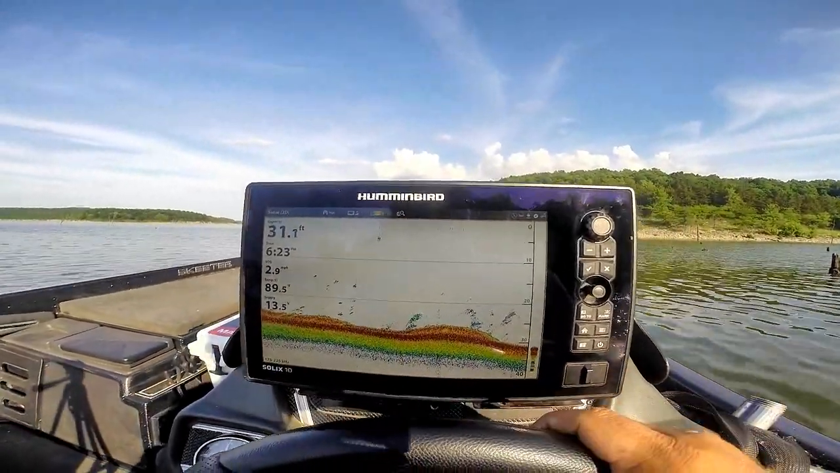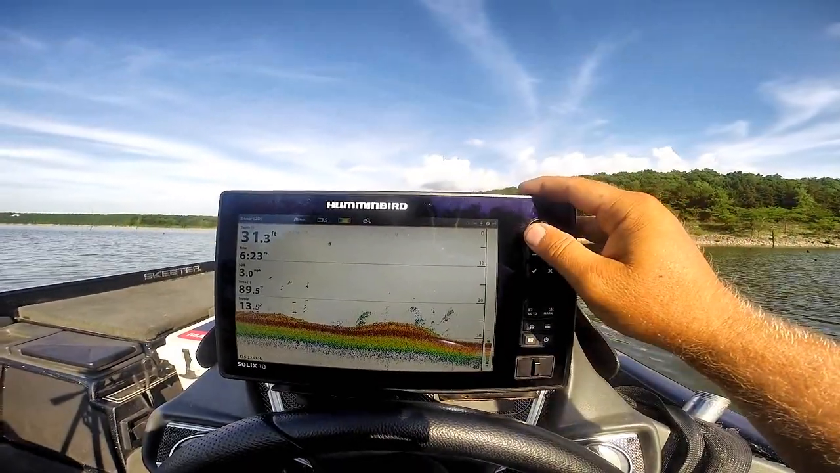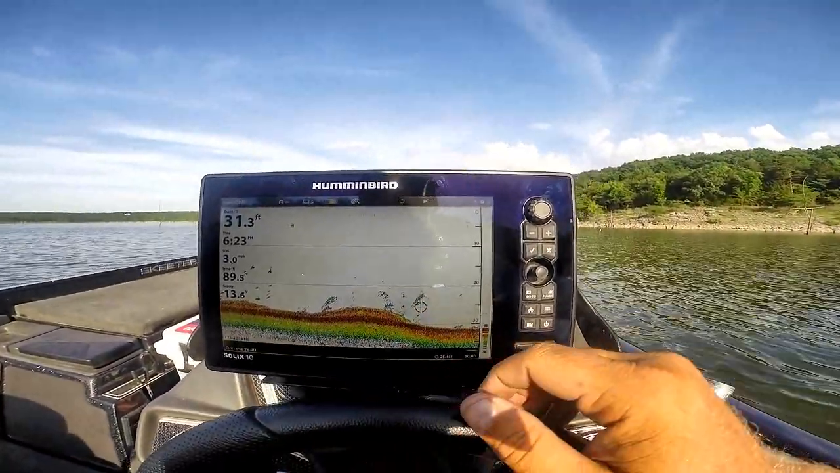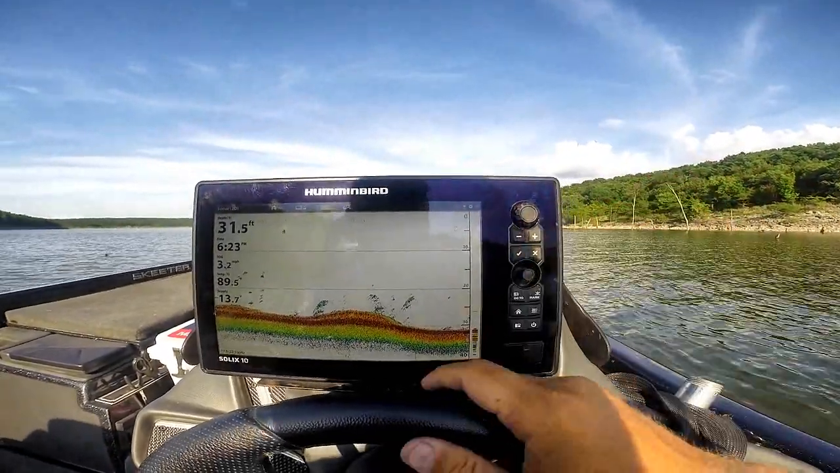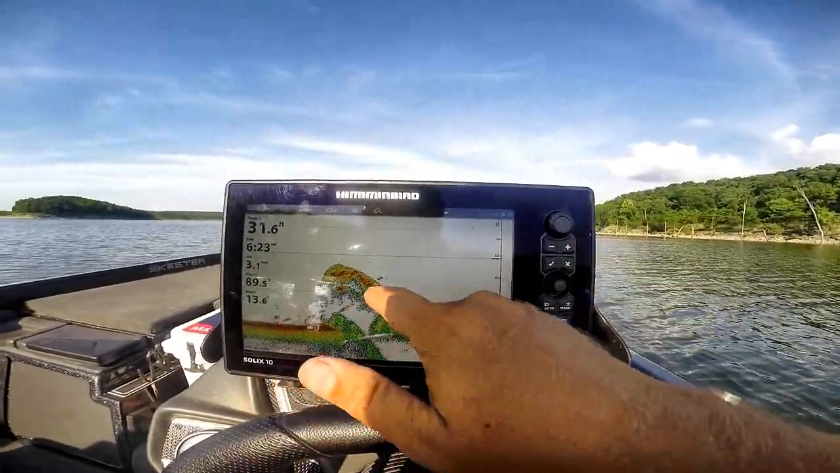Humminbird 2D chirp sonar is included in the bundle. And there's your sensitivity, started at 10. There's some fish down there. You can zoom in, zoom out. You can stop the screen. You can scroll back. We can look back, look at that.